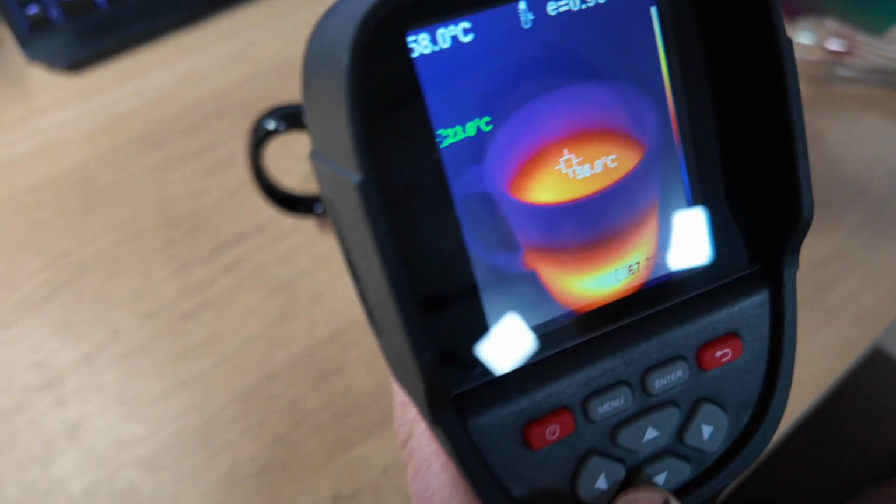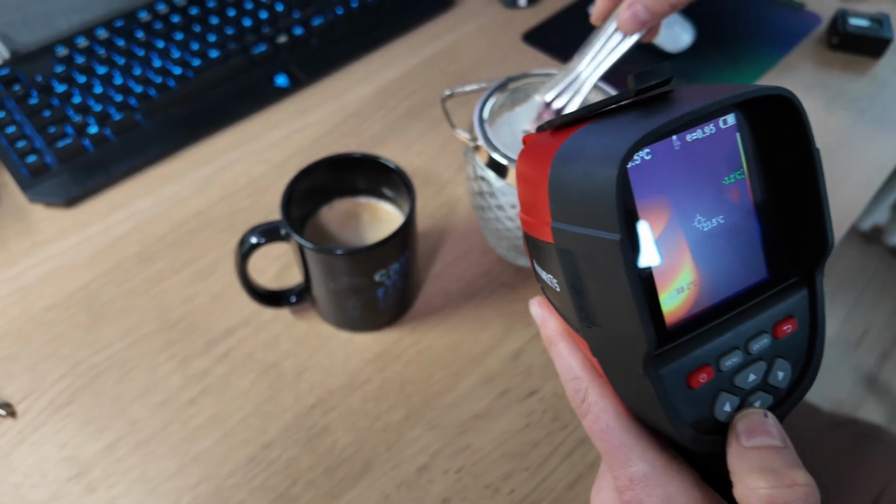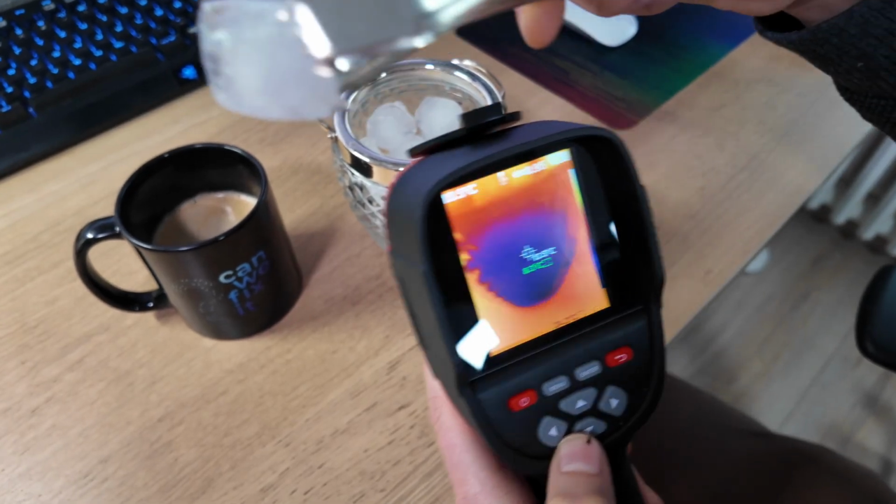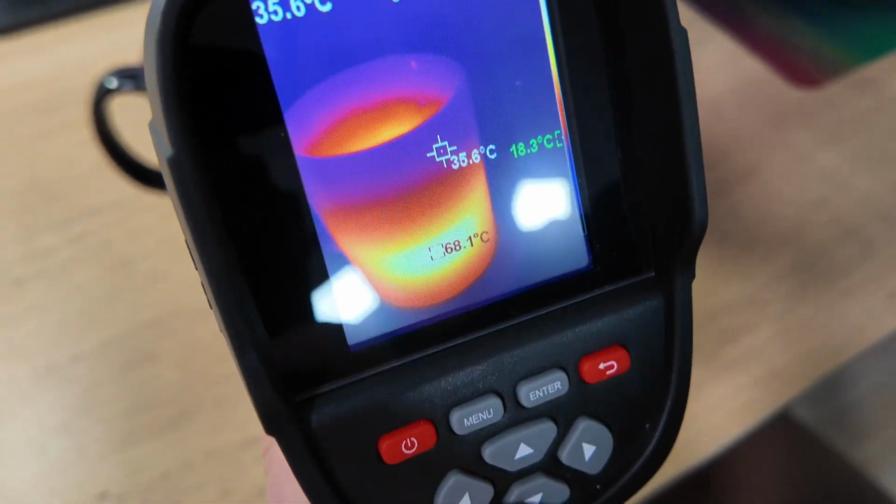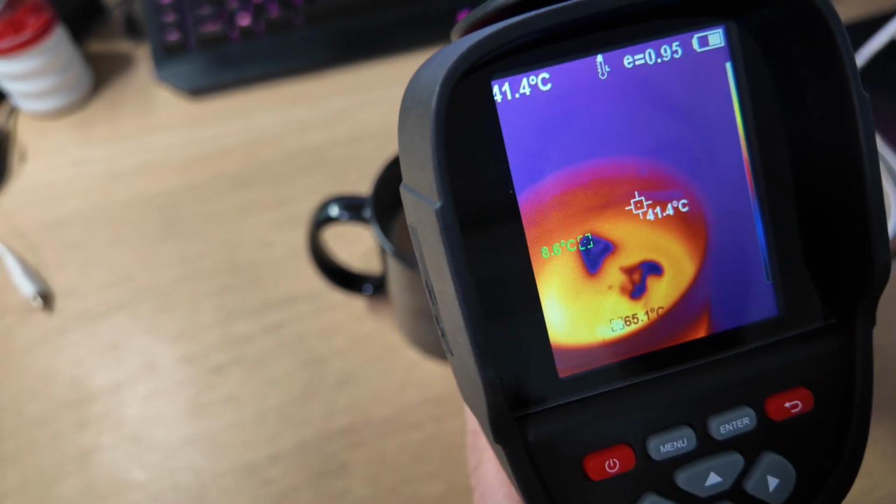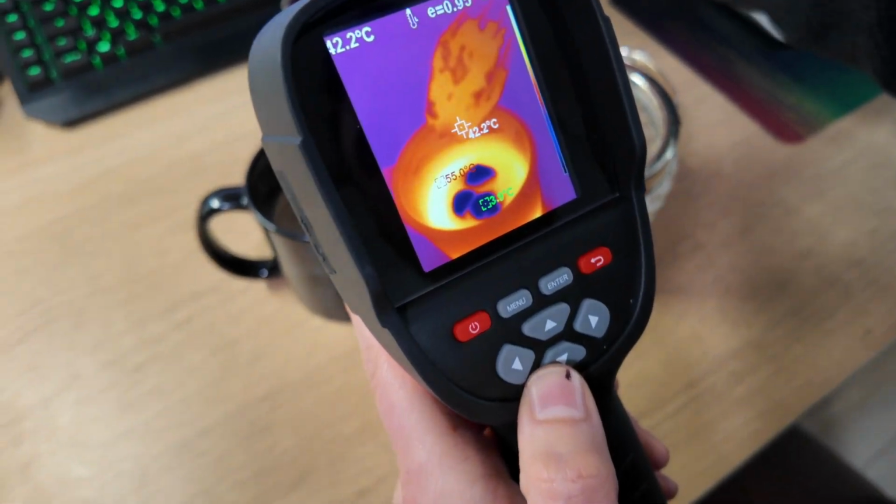As you can see, the coffee has more amber colors and this means it is quite warm. The ice cubes instead are cold, which we see with the darker bluish colors. When I put the ice cubes in the coffee, you can see the difference even better. Have a look at how this looks.